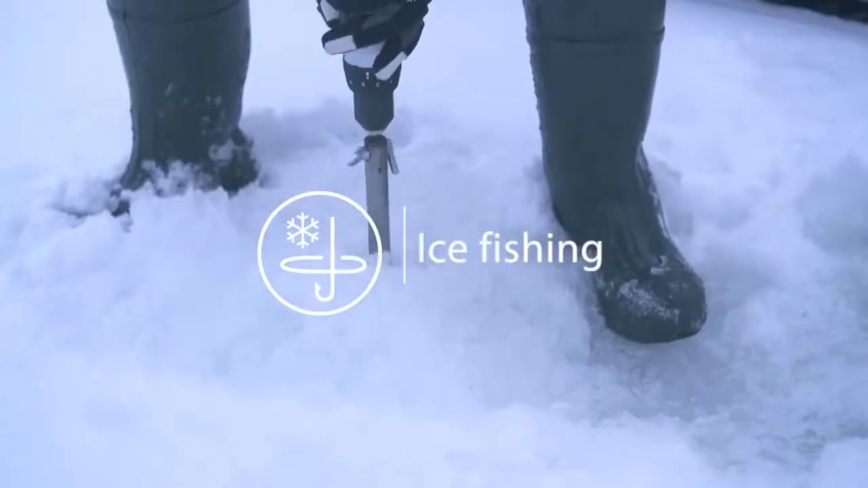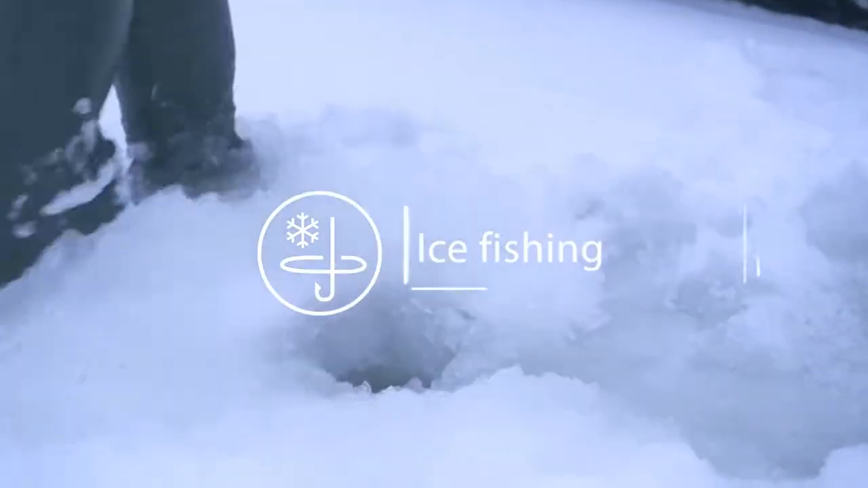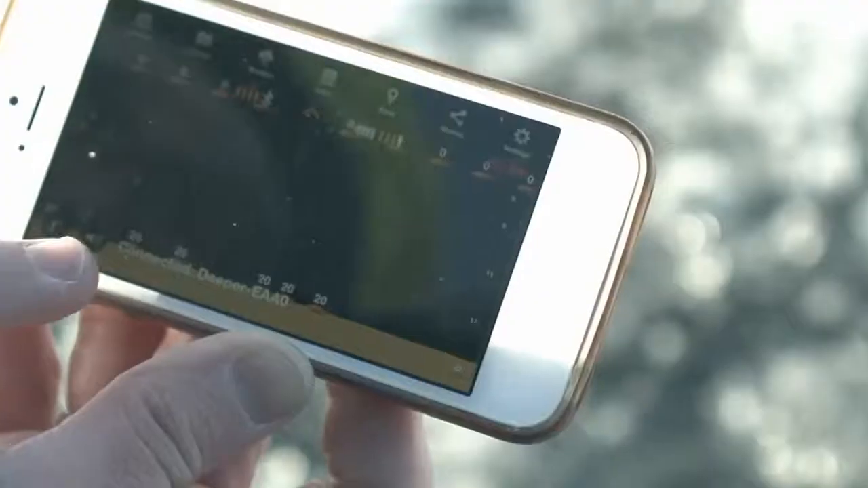Ice fishing. Drill a hole in the ice, drop Deeper into the water, and launch the application.